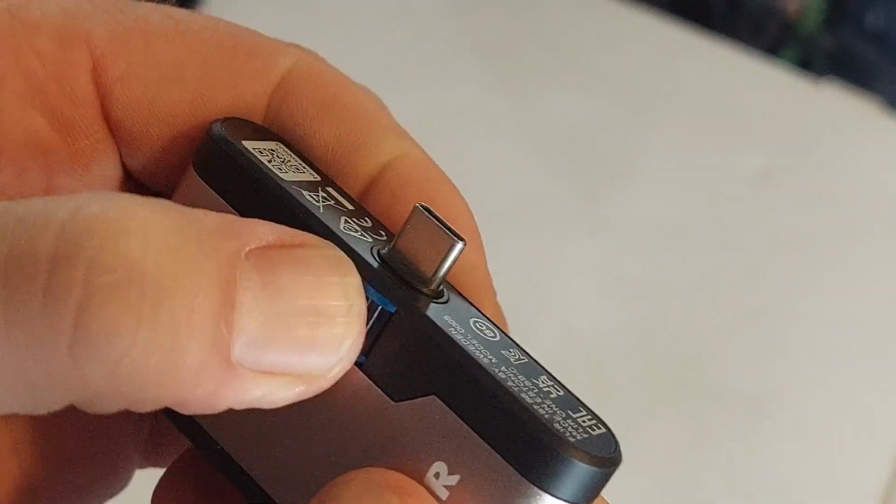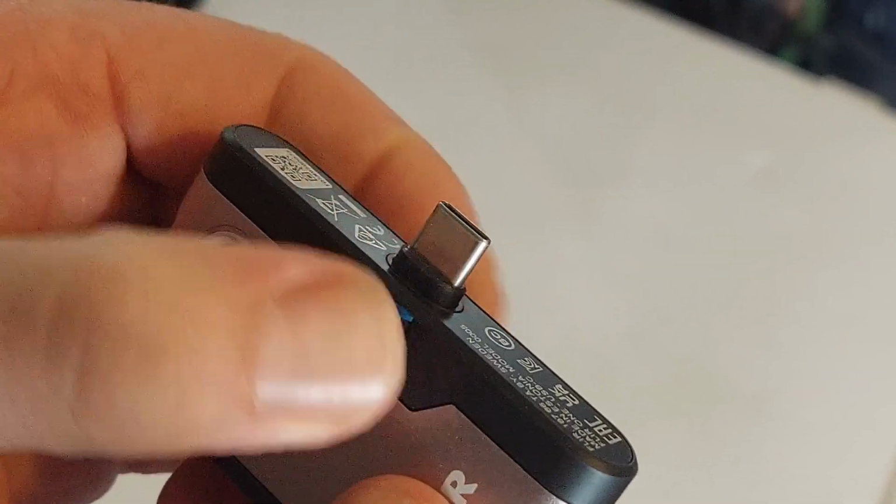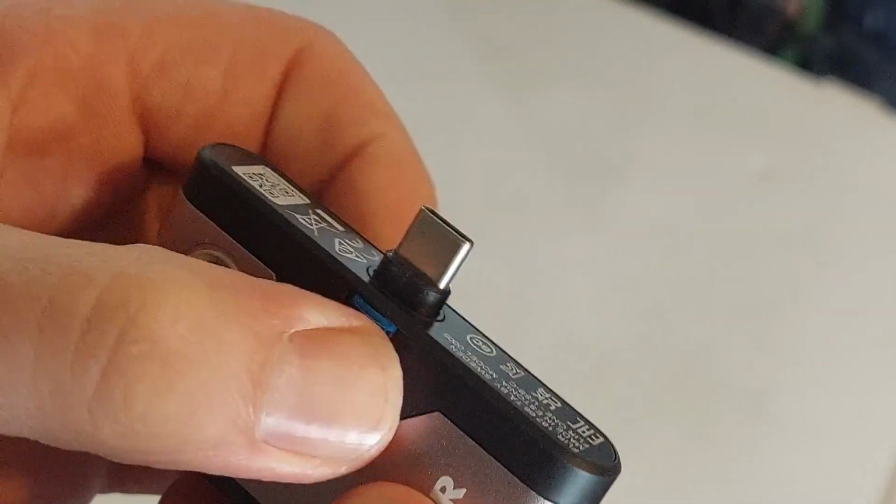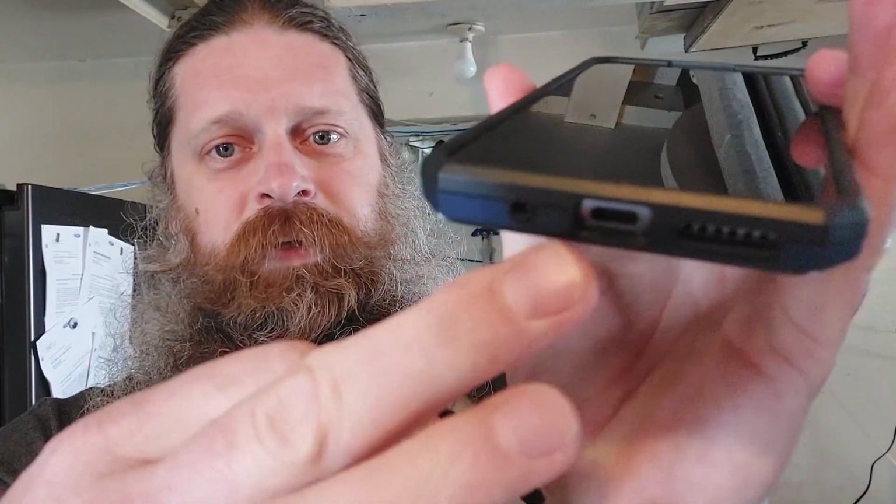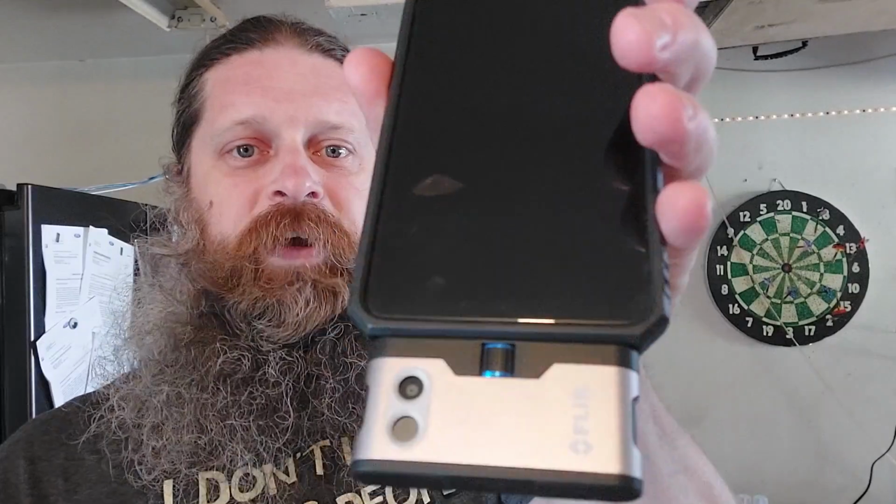This blue dial that you turn here is actually going to pull the socket in and out. It takes a lot of turning to make it do anything, but that is so that you can send it all the way out, something like that, and then you can plug it into a phone that has like a recessed port, for like if you got armor on your phone or whatever. Just plug it in just like that and it should still work just fine. So that's the basics of it.